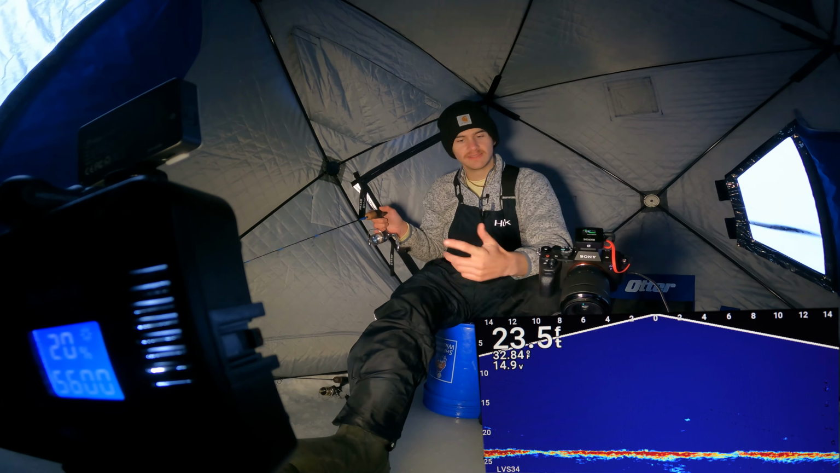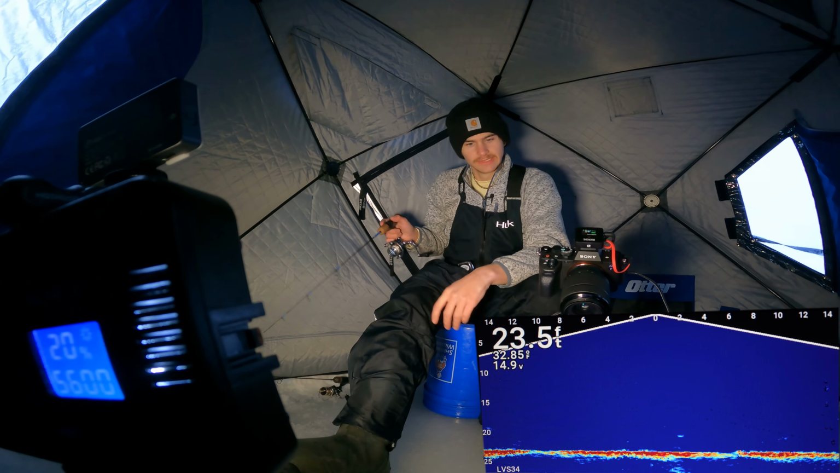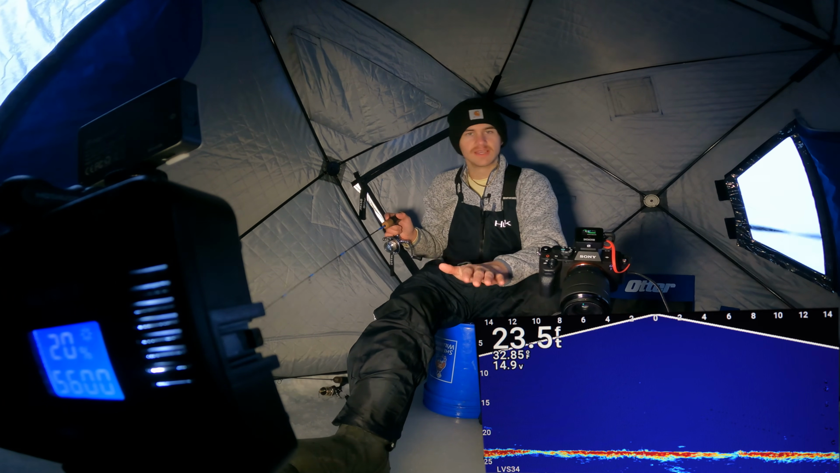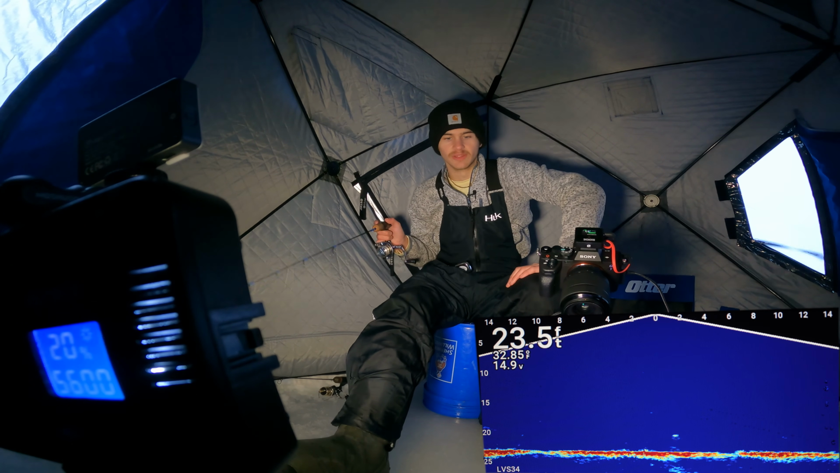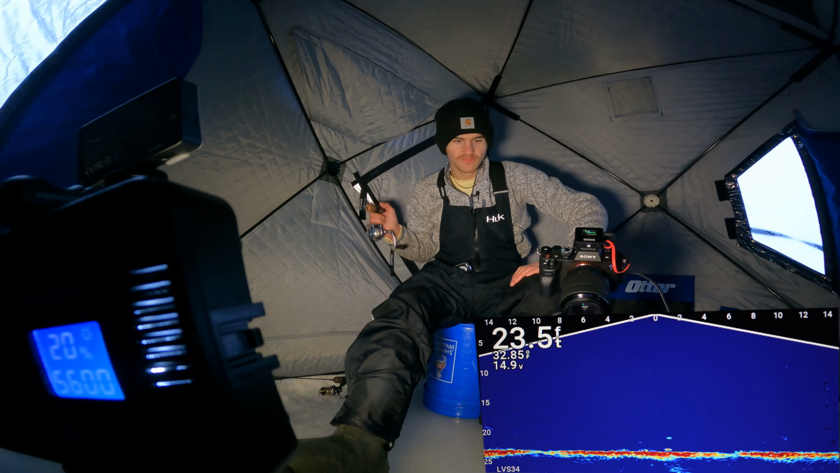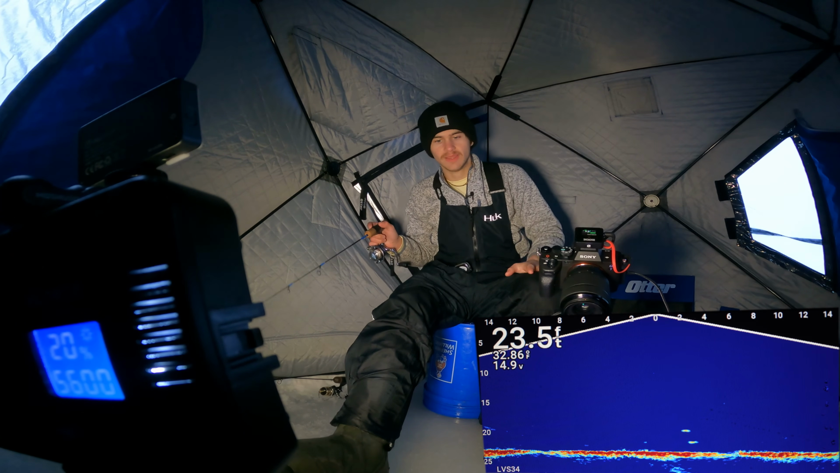I haven't really marked anything in probably 10 minutes in here, which is a little disappointing. I'm wondering if there's a sunset bite and then right after sunset it's just dead. I mean, the sun just set, so I'm wondering if these fish are just nowhere to be found after sunset. We'll find out here soon. If we don't mark anything, we might just have to call it a video.